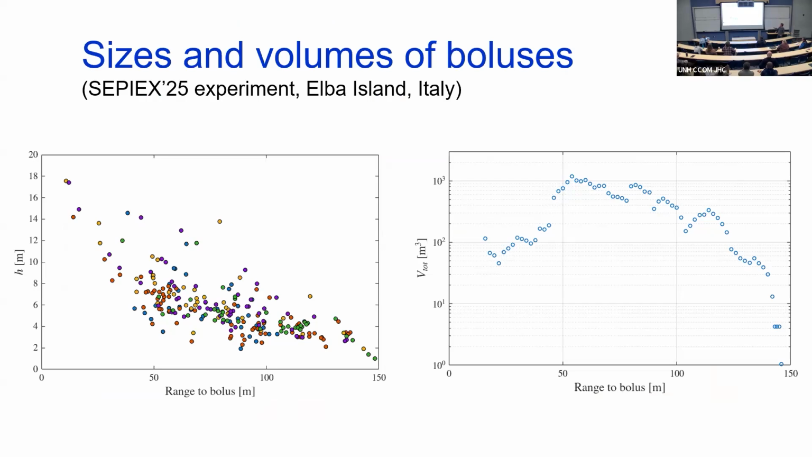A more interesting thing is this. This is volume. So imagine I'm just collecting. I know the shape of these. I know how long they are because we've calculated that. I can say what the volume is as a function of range for all these boluses. So I'm just collecting volumes as I go. You can see here, further out in the deeper water, they're just starting to form. Here's when they are maximally big.